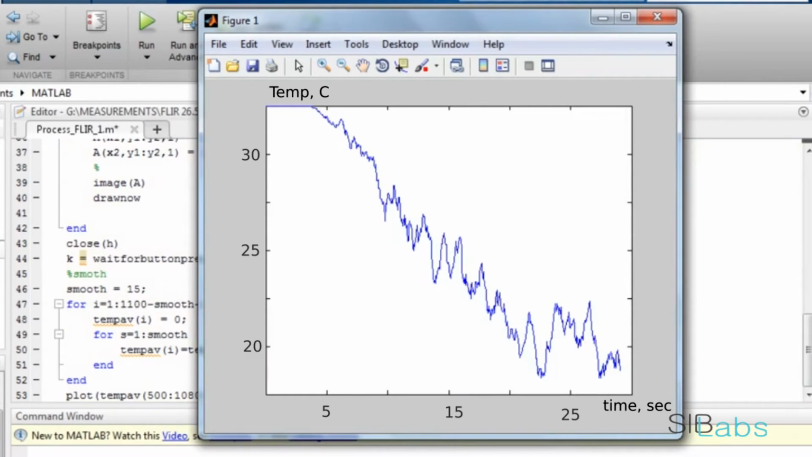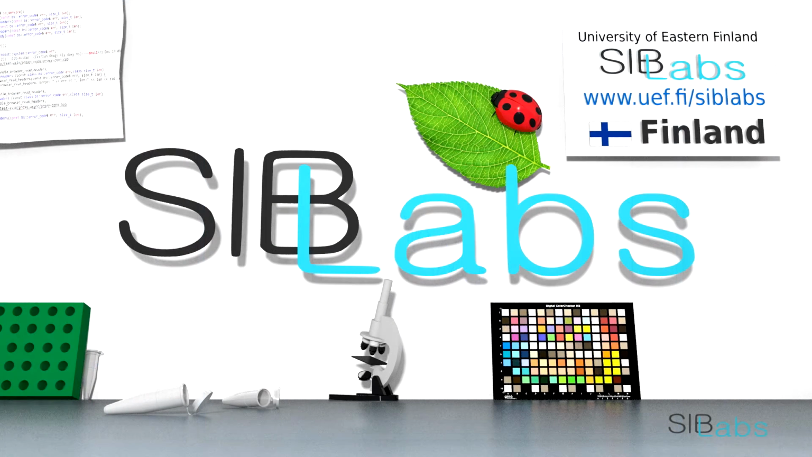So this can be done anywhere, in lab conditions, in the office or outdoors. You can image big and relatively small objects. We can help you to arrange such measurements with a thermal camera and develop a code for software analysis.